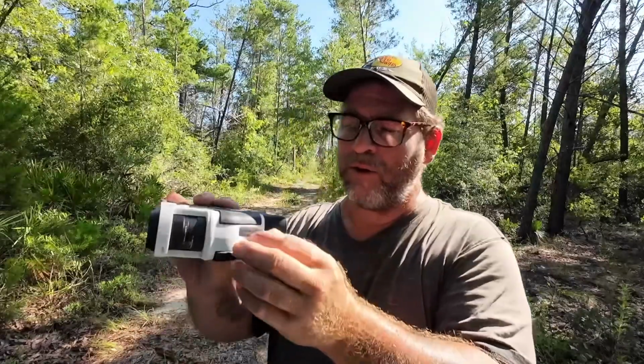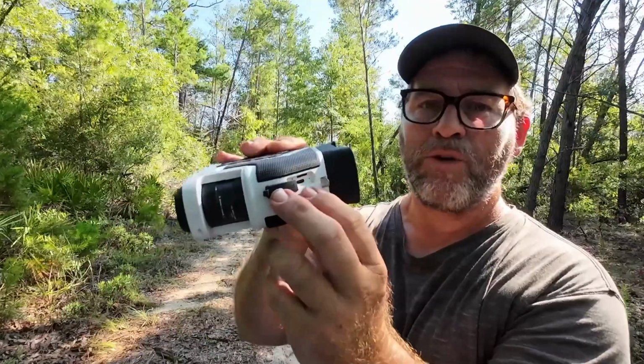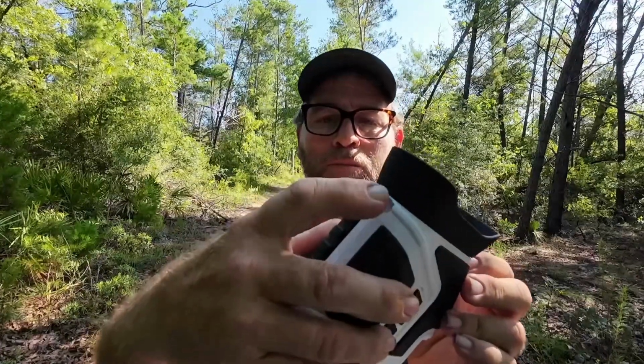Right here under this little waterproof plug, there's your reset button, your memory card, and where you can plug it up. As far as updates, I have not tried to update it. Most likely you have to plug it into your computer, but it's built really nice. It feels good in the hands. It's got some very durable mounting rings for your lanyard, your carrying case, and the lanyard feels really good, with strong clips on it.